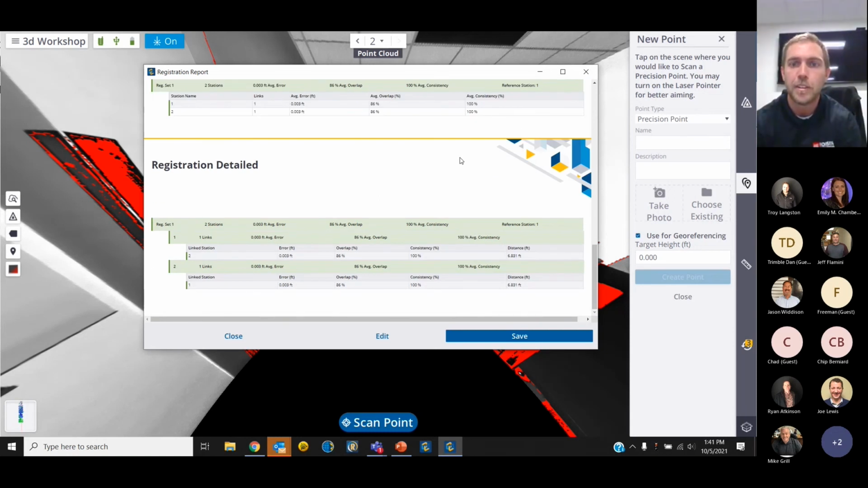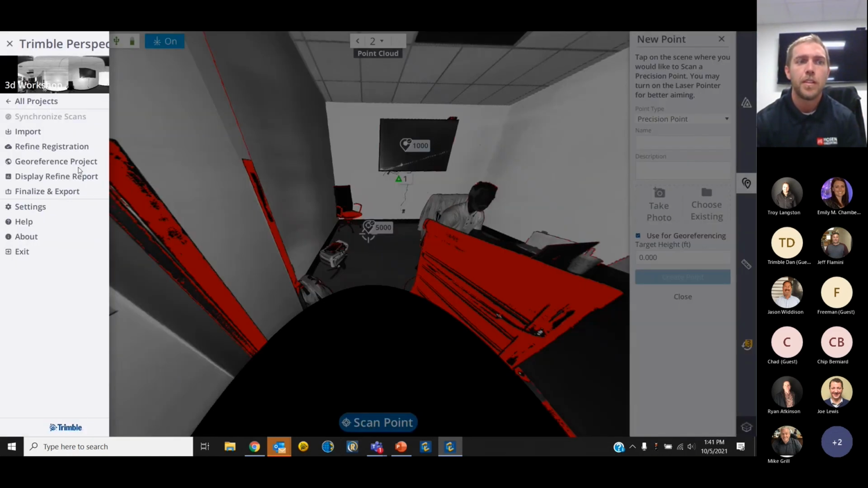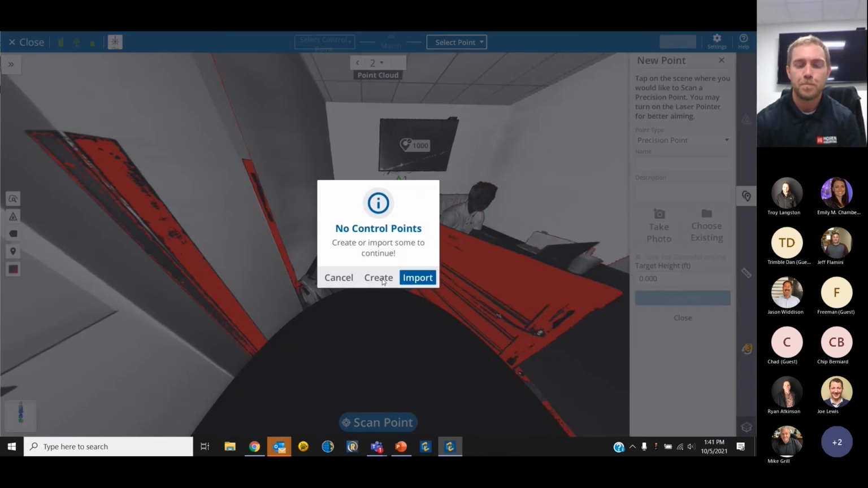Okay, and then we've got a little bit of details of our distance between setups and our consistency and overlap information. So we have all that in our registration report, and you could save this and like I said, deliver it with your other deliverables. We're going to close out for now and look into the georeferencing tab. So here we don't have control points entered. So that precision point didn't come with any geospatial values, if you will. So we have a couple of methods that we can use to generate these control points.